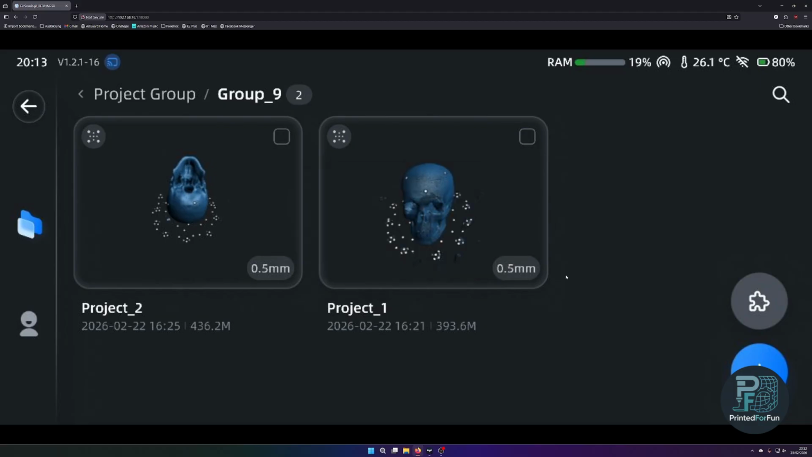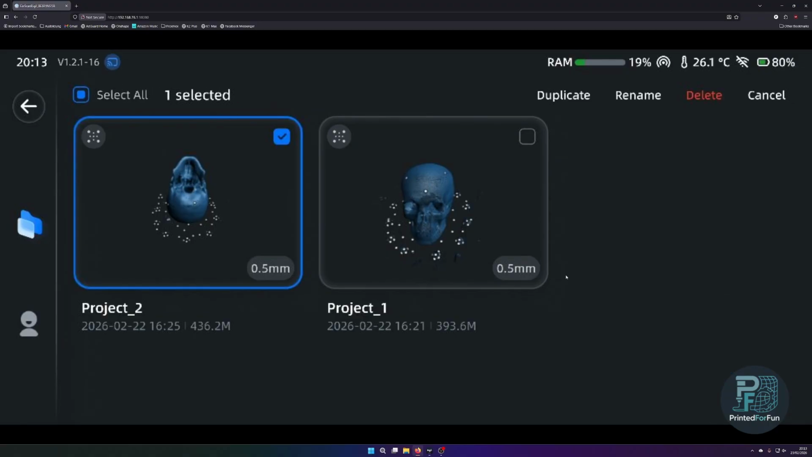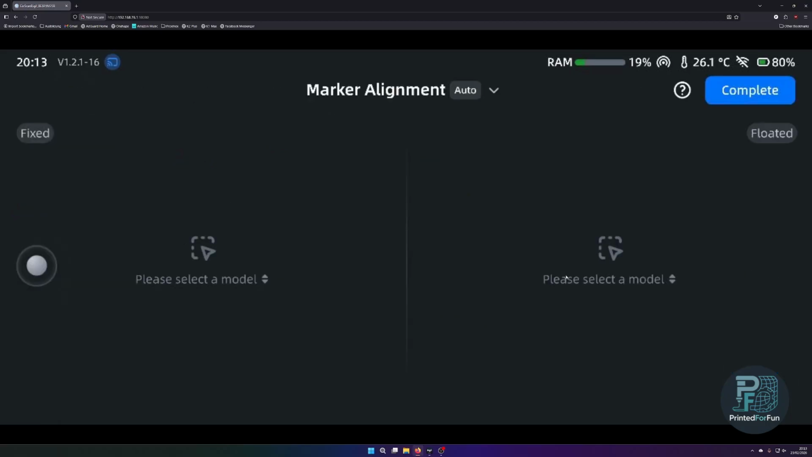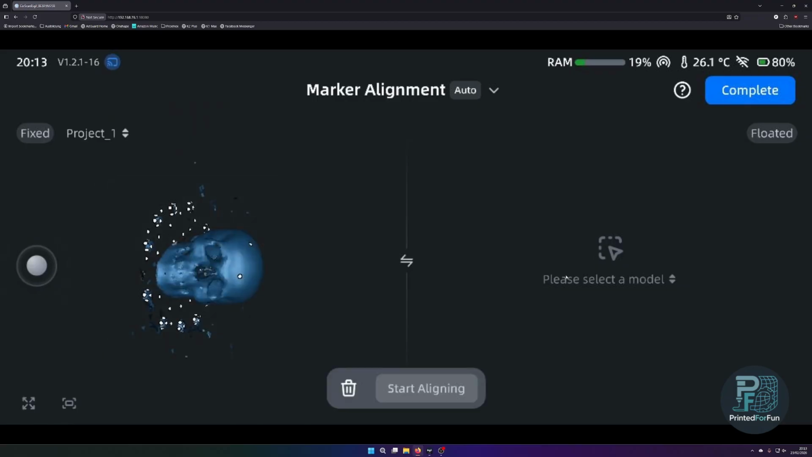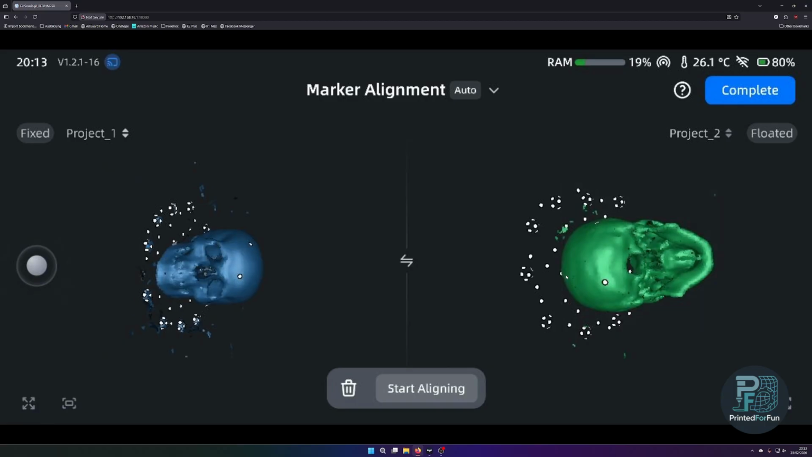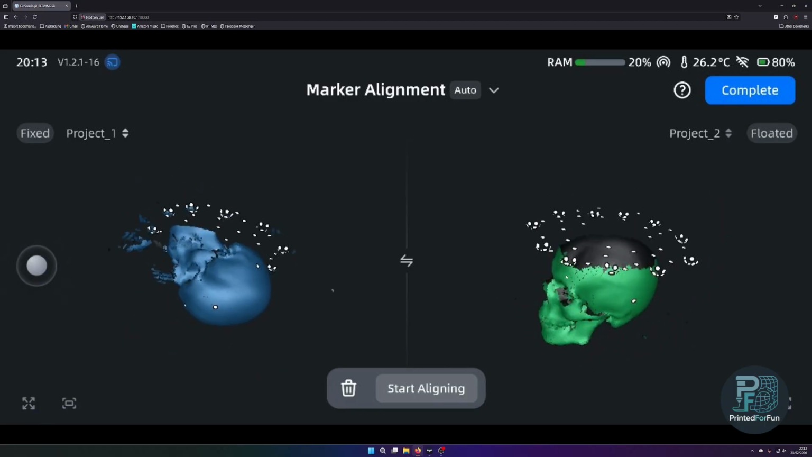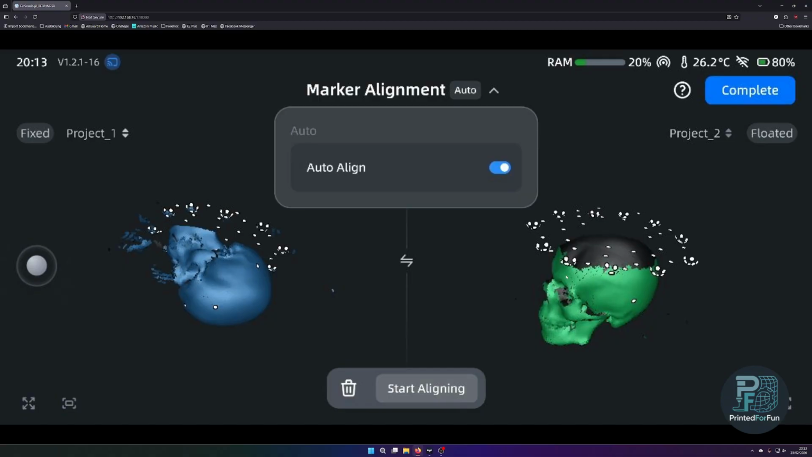With the latest Einscan update of the Rigil, they actually added the functionality for on-device alignment. Currently the alignment only supports marker mode. So as you can see here, I can now press the alignment button, and then we have the two views. On the first side I can select project 1, and on the second side project 2. And what we now do is either automatic alignment or manual alignment.